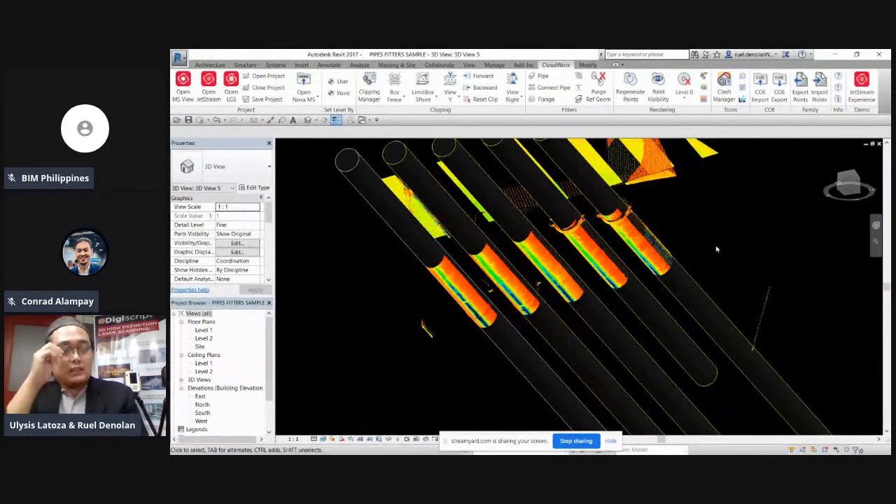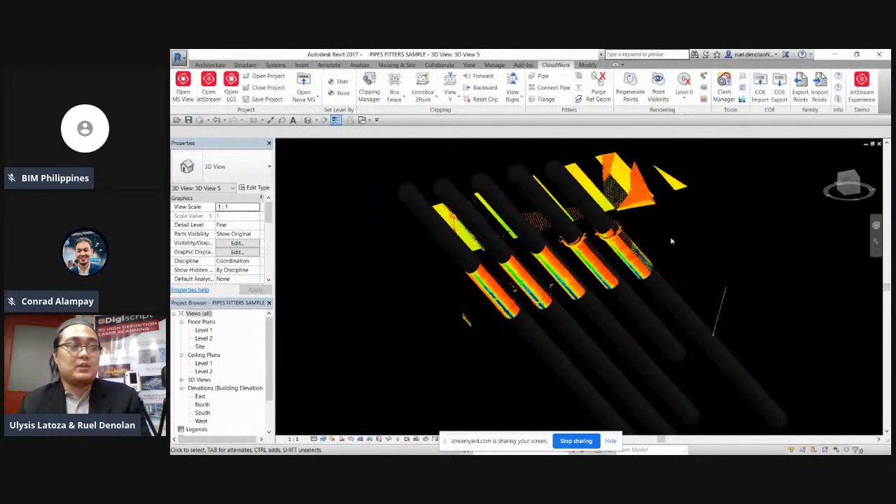So, hindi porke sinabi na mano-mano lahat ng pag-model namin from walls, doors, etc. is mano-mano na lahat. Kasi kung mapa ang kailangan natin na as-built, matatagalan tayo. So, may mga ganitong technology si Cloudworx na mapapabilis tayo.